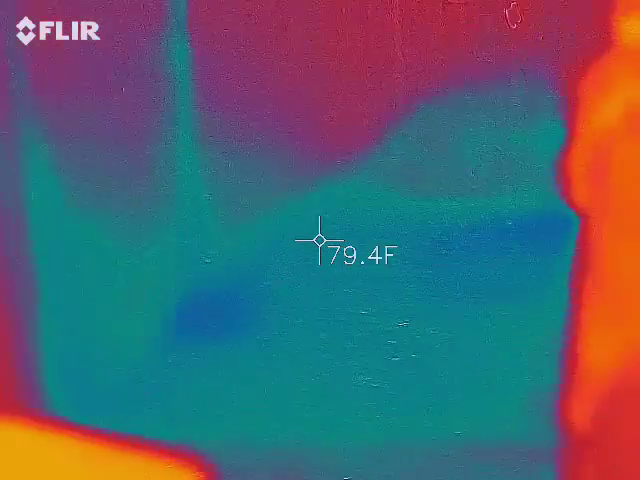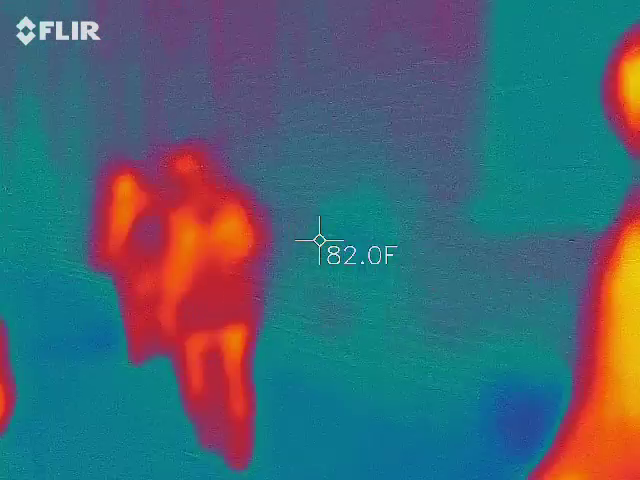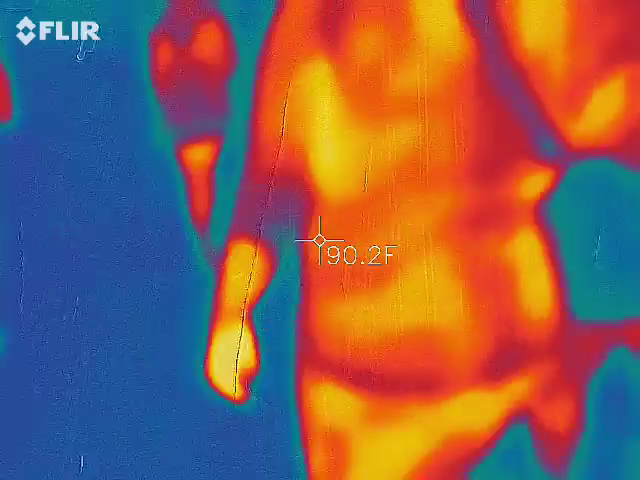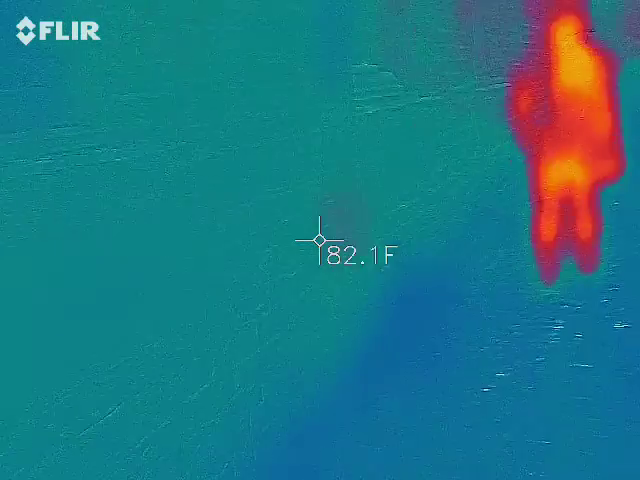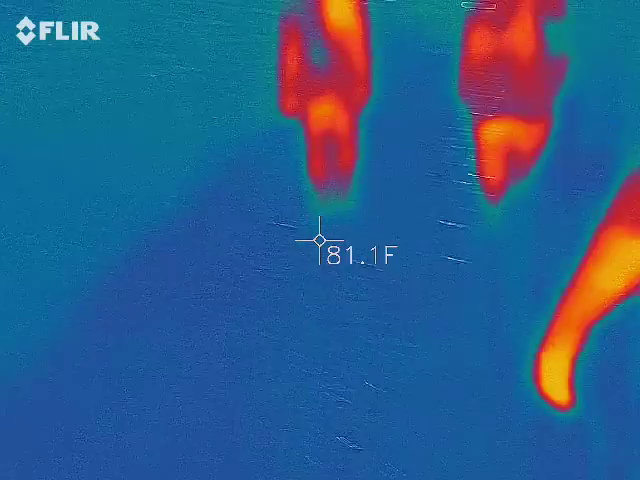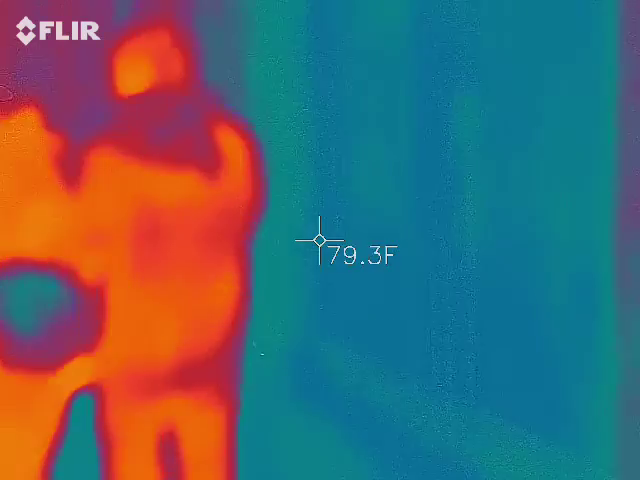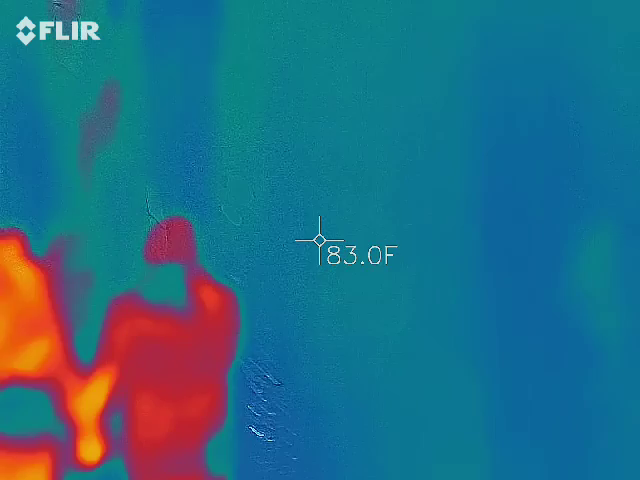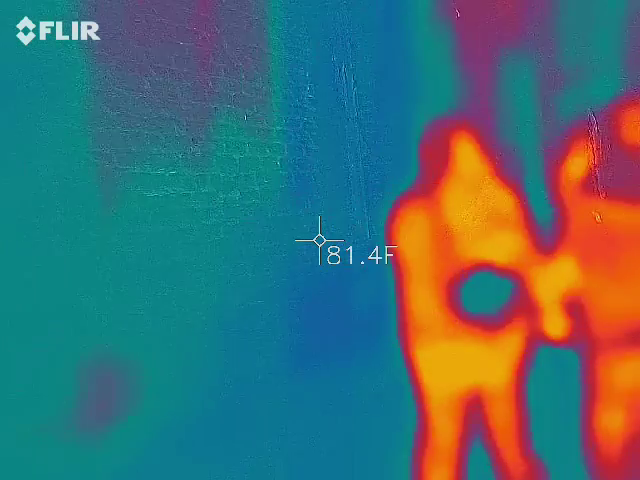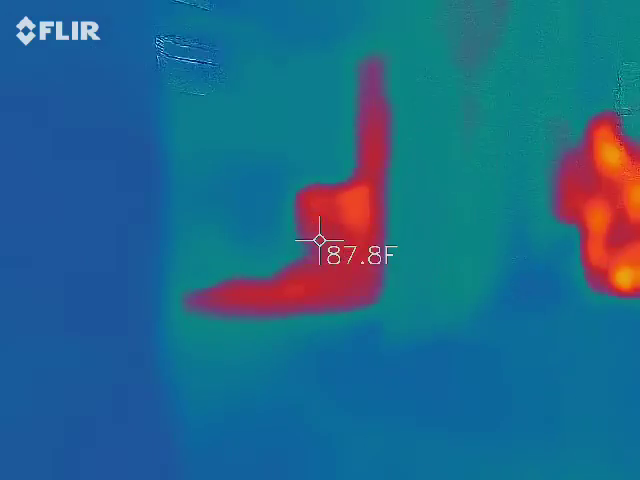Thermal image for my big hand. Yeah. You're not supposed to ask us to know.